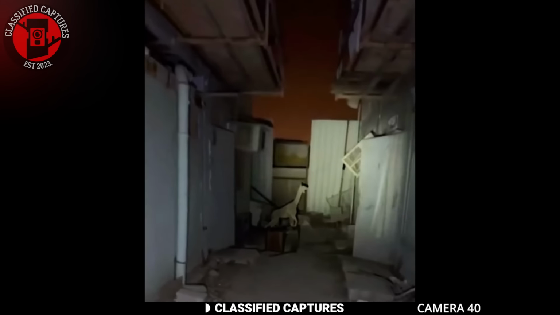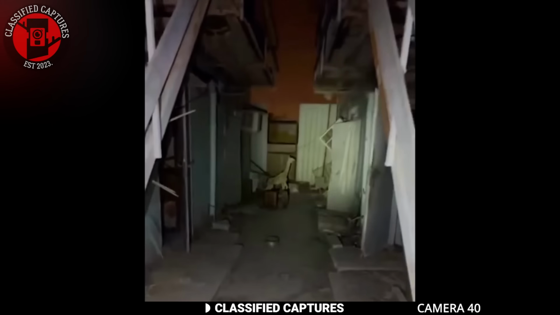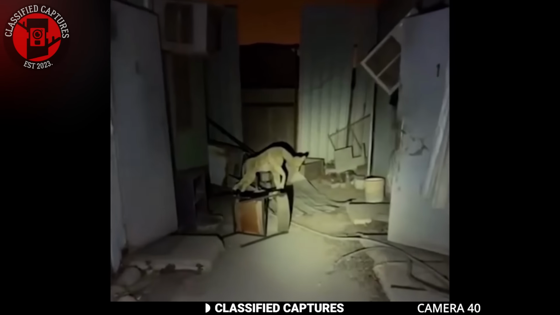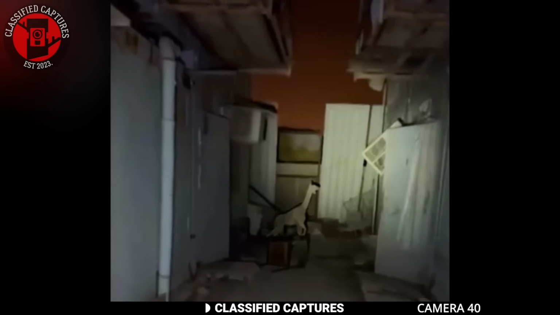As the homeowner got closer, the creature displayed an unnaturally mechanical movement, lifting its long neck from a downward gaze. The strange and seemingly calculated response made the homeowner retreat as fast as he could from the scene.